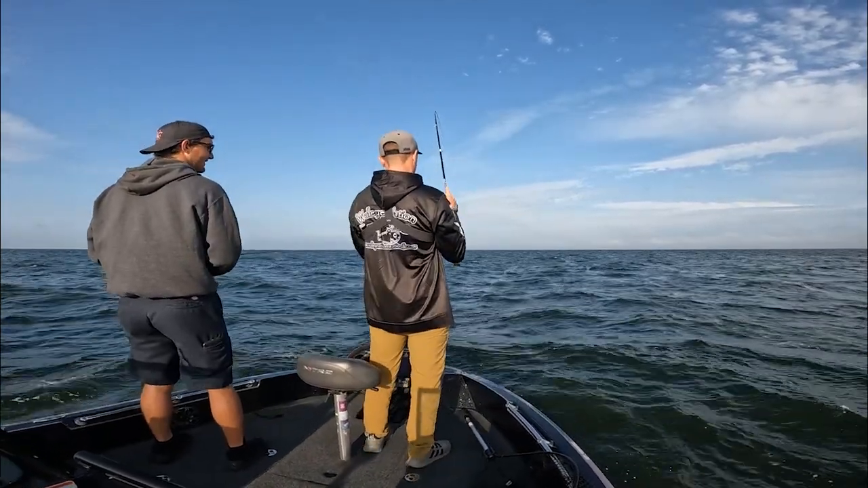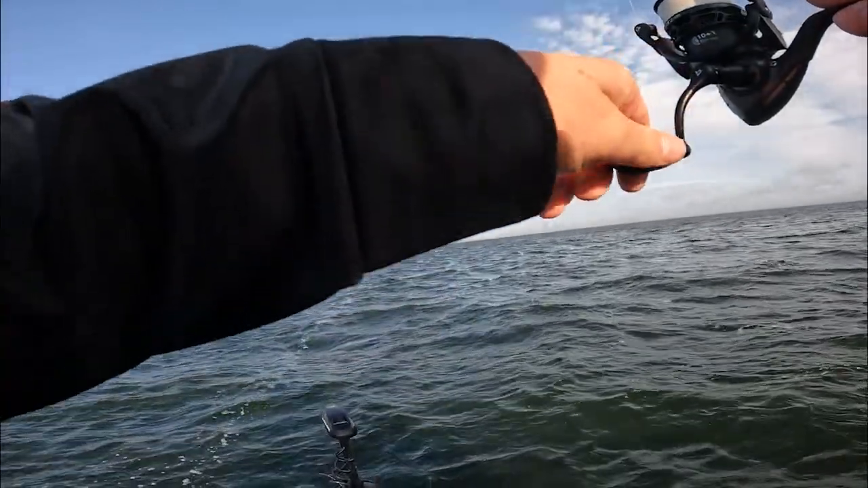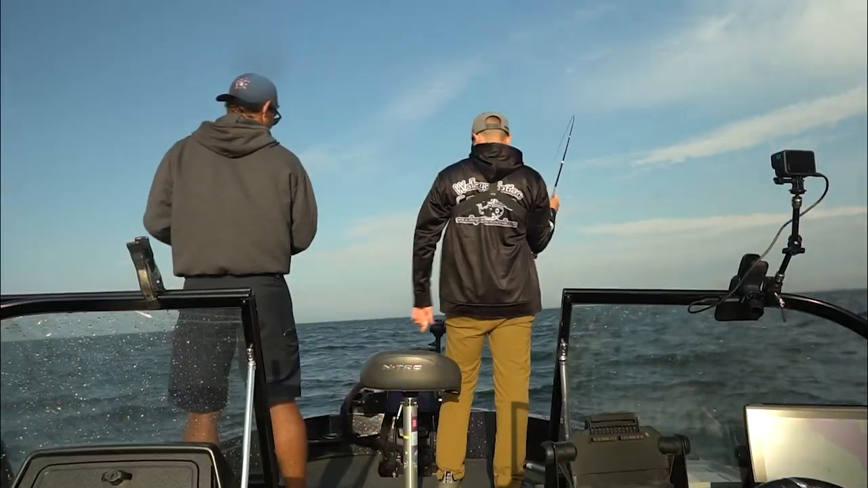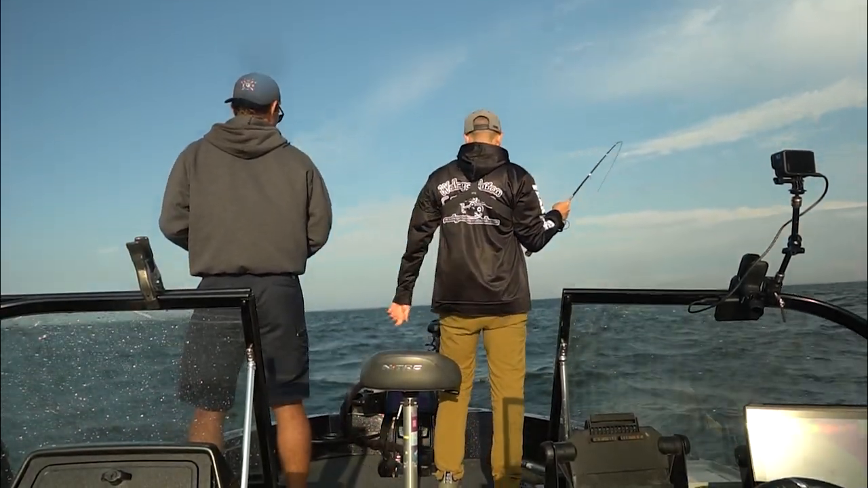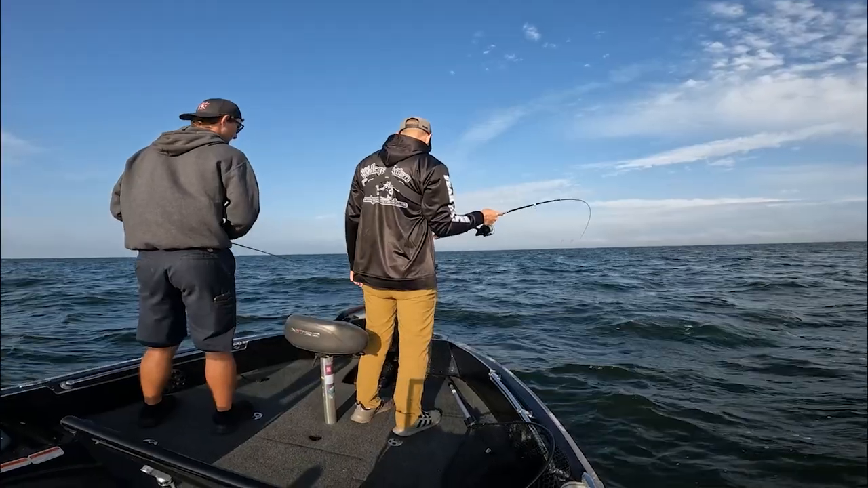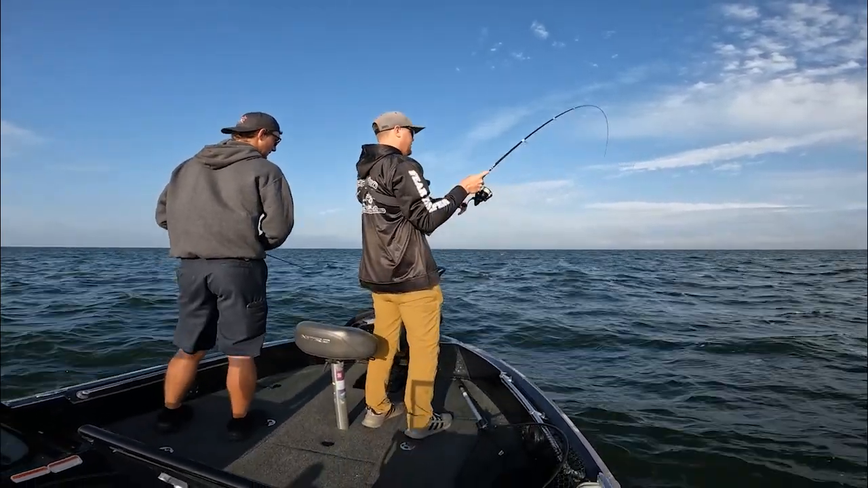There we go. Smoked it right next to the boat. Still casting into that giant pot of fish. My Minn Kota batteries are slowly dying because of the wind this morning, so I kind of had to move around a little bit with the big motor. Found that school of fish. We parked right on top of them. And feels like another good one.